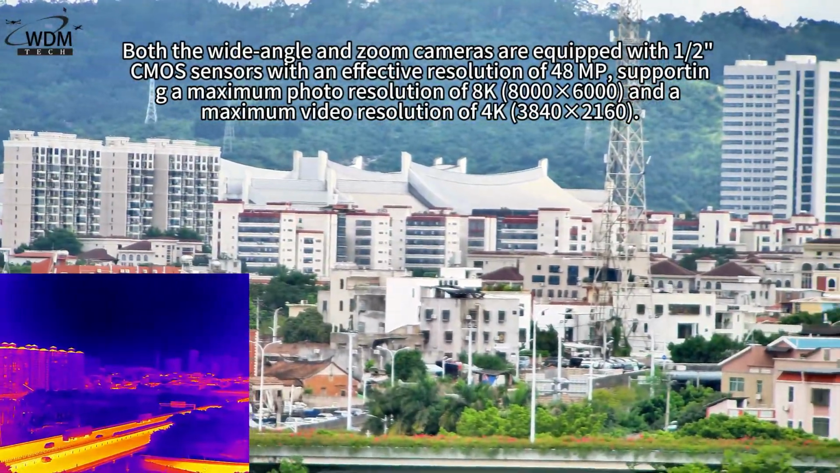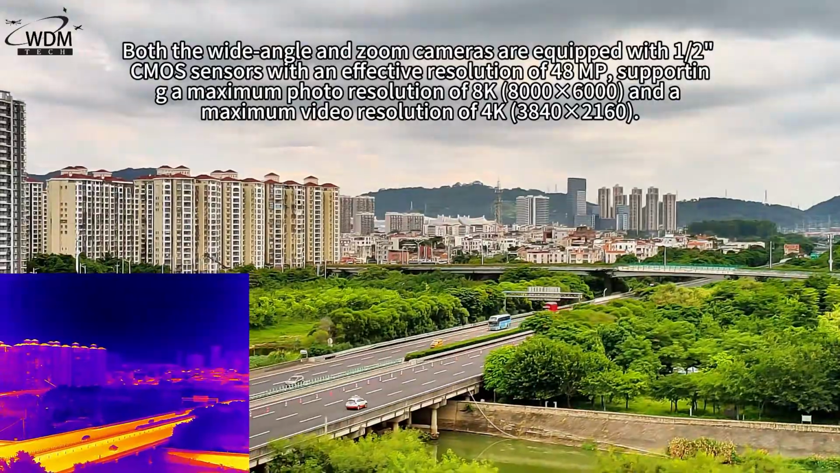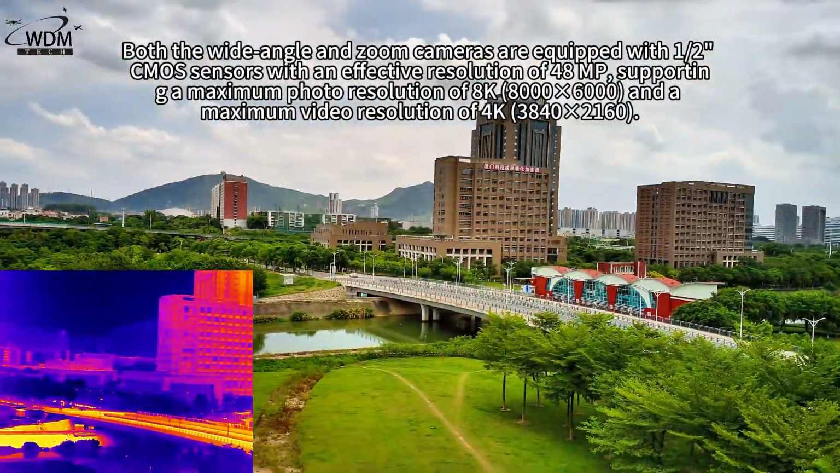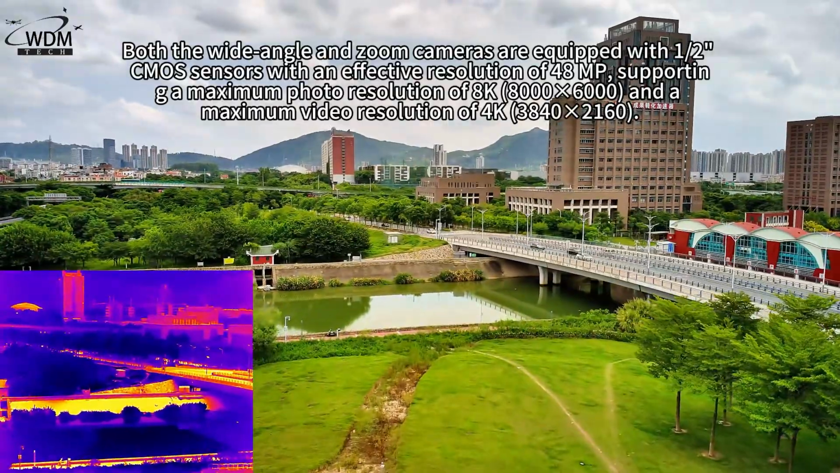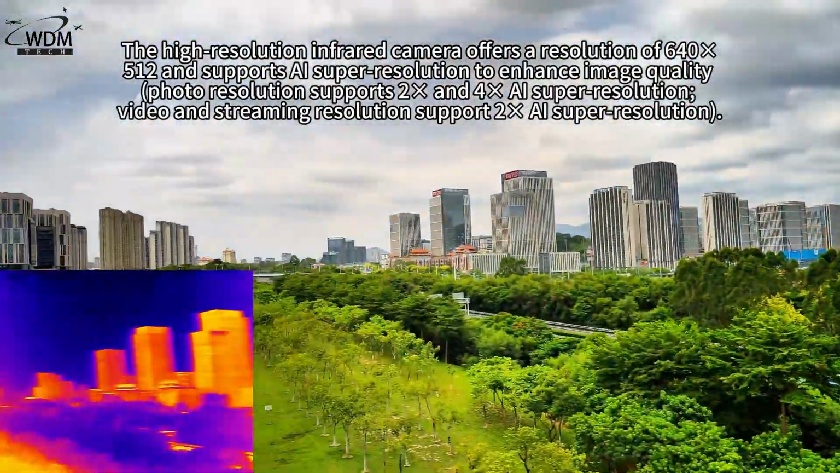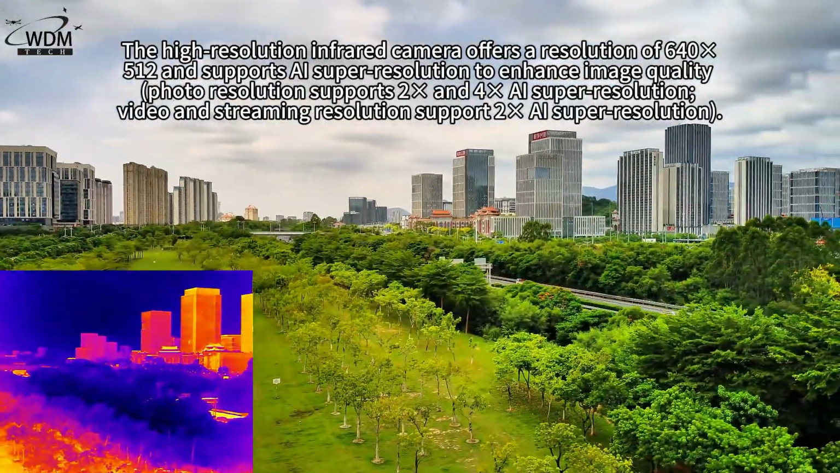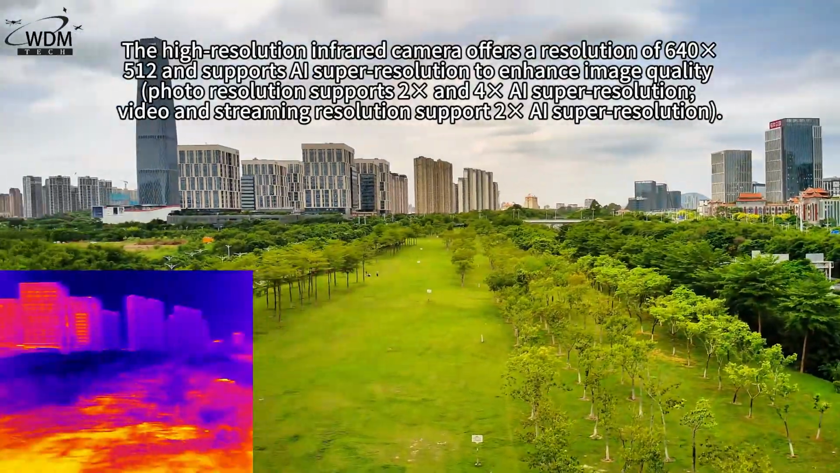Both the wide-angle and zoom cameras are equipped with 1.2-inch CMOS sensors with an effective resolution of 48 MP, supporting a maximum photo resolution of 8K and a maximum video resolution of 4K. The high-resolution infrared camera offers a resolution of 640×512 and supports AI super resolution to enhance image quality.